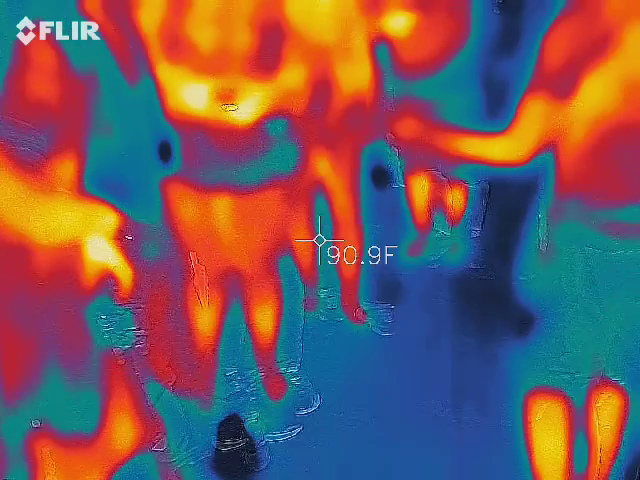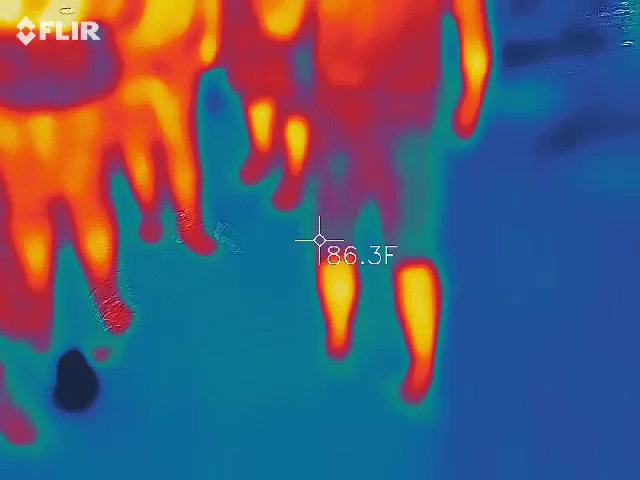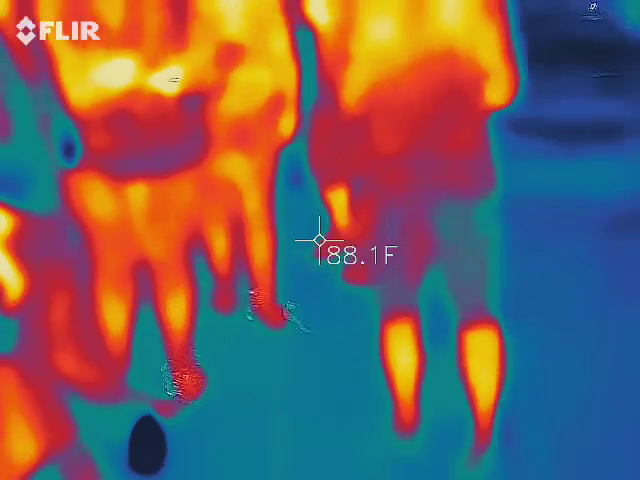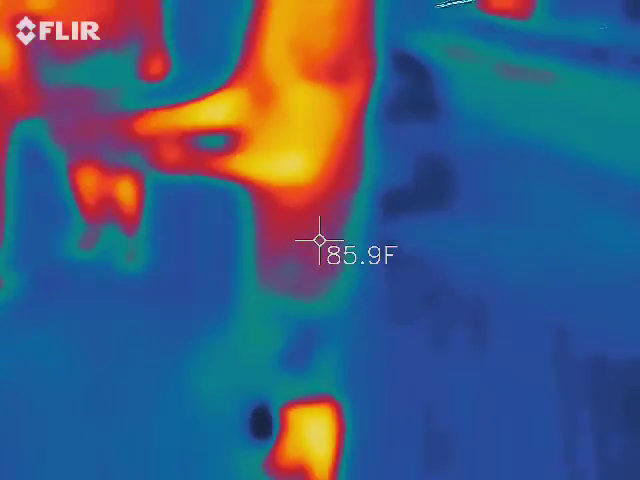So when you do hear something, it's in forward motion. Right? Sounds like complete garbage. Doesn't make any sense at all.